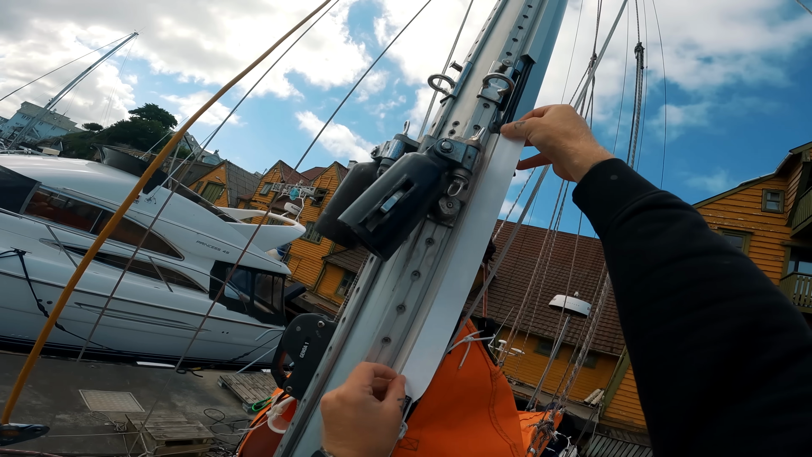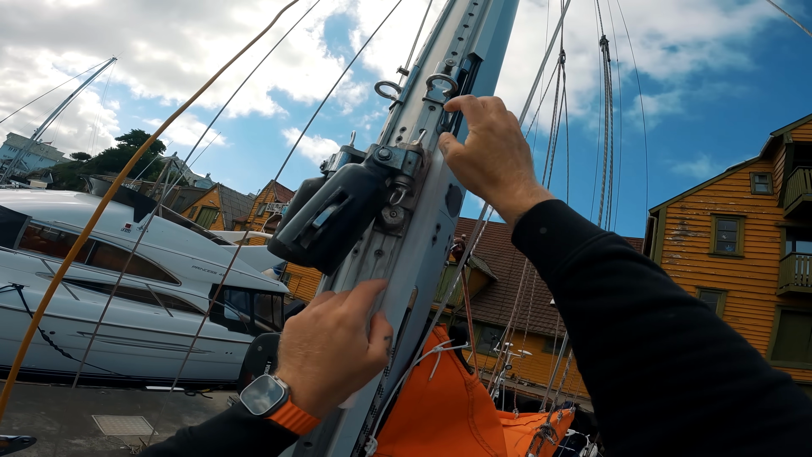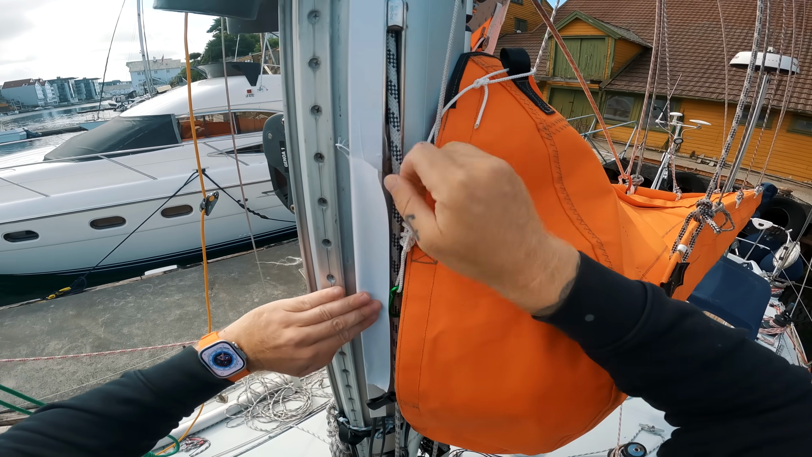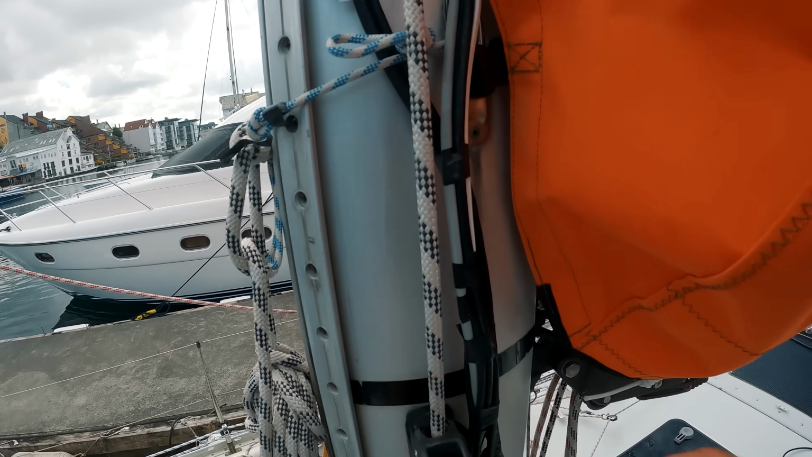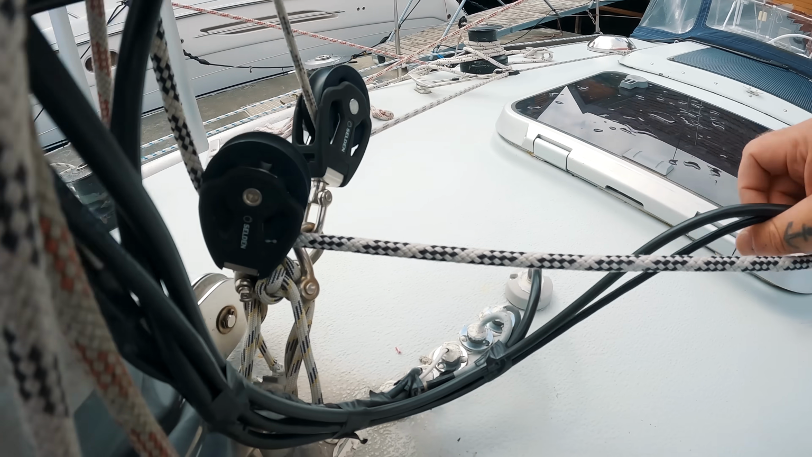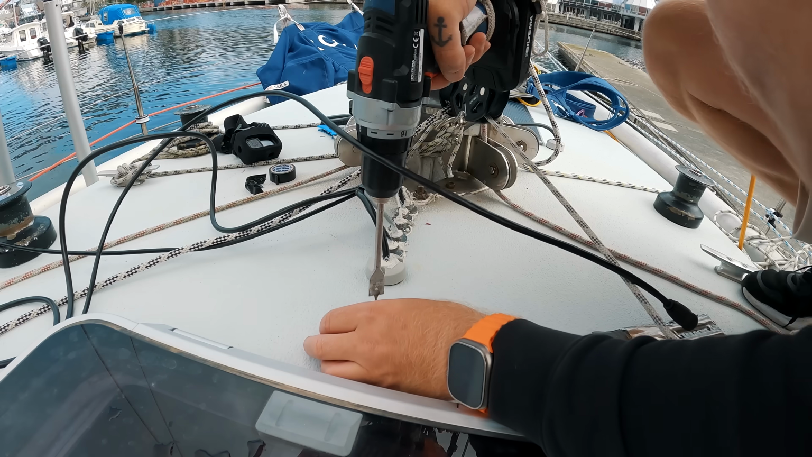Duct tape, so the front cover won't slide off, and protect it from sunlight as well. Now I've routed the cable all the way together with the other ones, and they're coming out here now, and they are going through deck here. So let's drill some holes again in Tessie.